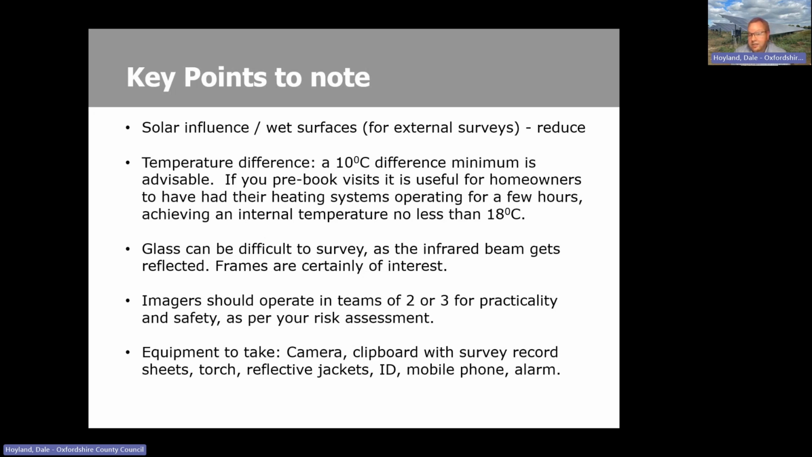Practicality and safety: there is a risk assessment worked example on the internet site. Teams of at least two is ideal. Also, that helps because you can have one person making notes, for instance that this image was of that particular part of the wall, perhaps there was a vent there or something.